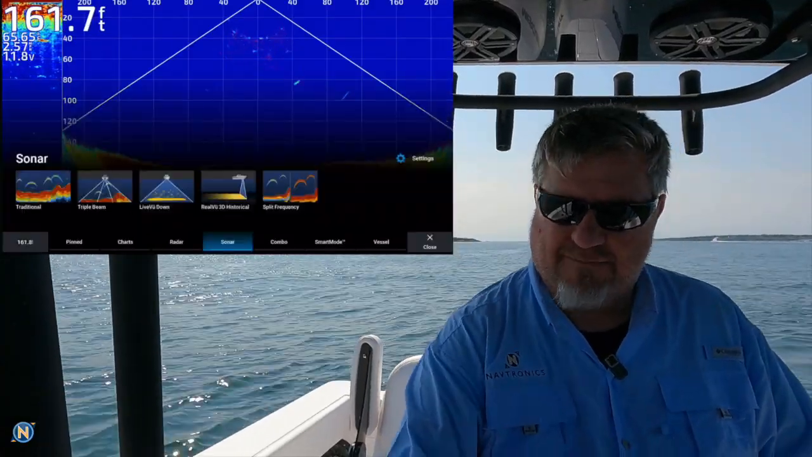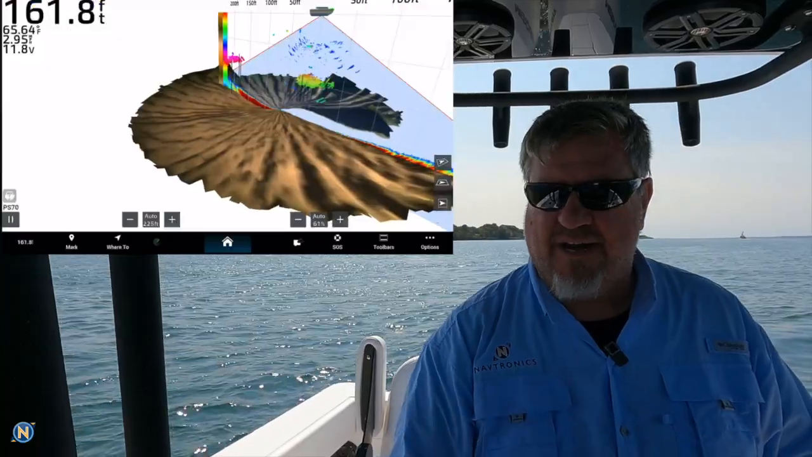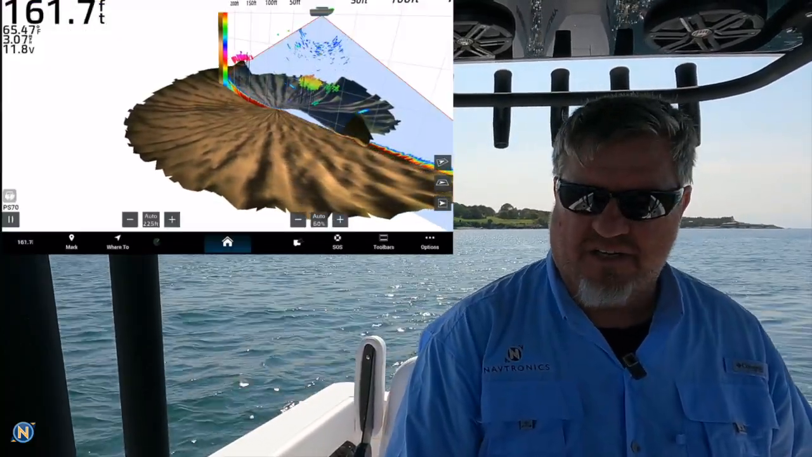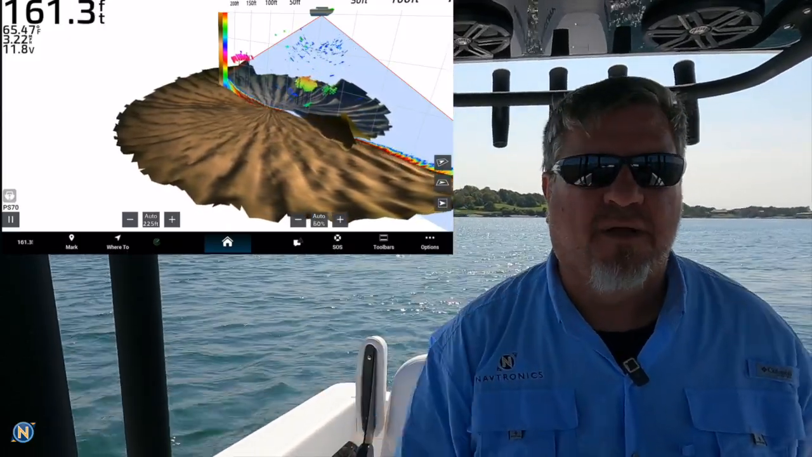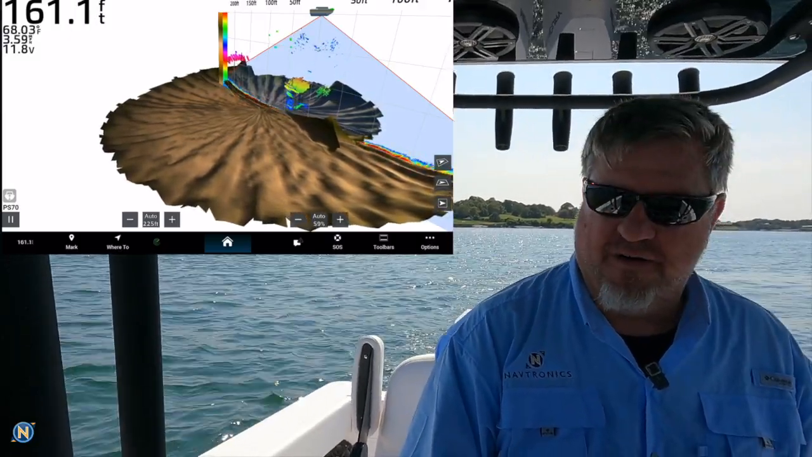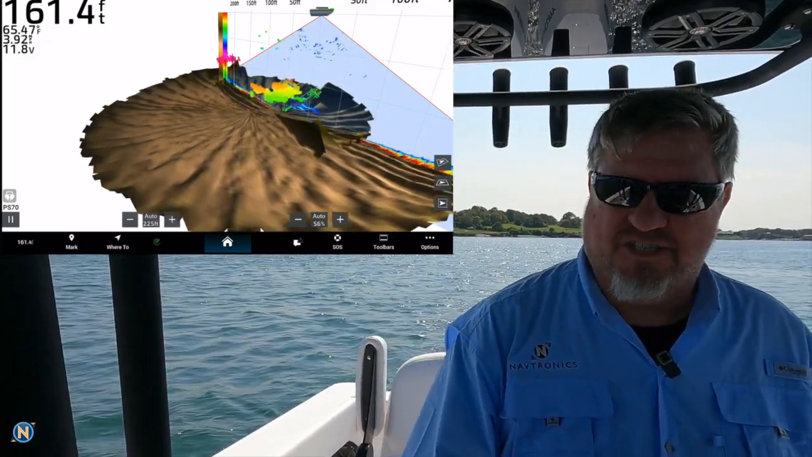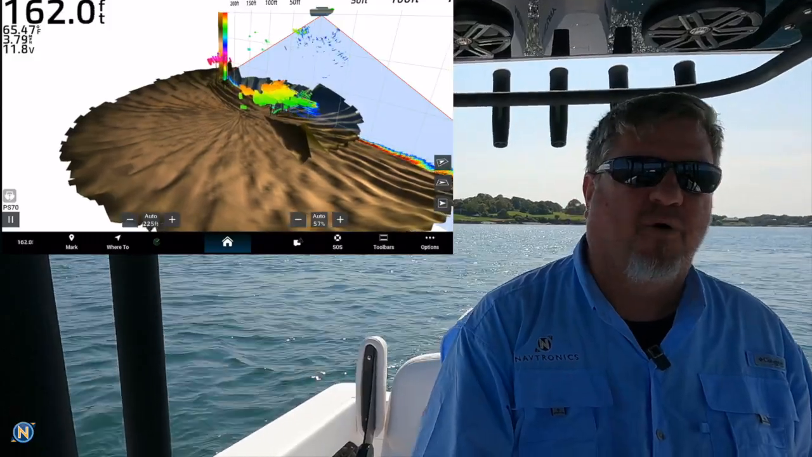And now we go back and we're going to do a 3D historical again. Now you can see, guys, we're starting to map fresh again. We've kind of cleared that out, and you're going to start to see this start to populate in real time, and we're going to start mapping this boat here for you. So here we go, guys. We're going to start going over it, and you can start to see already those yellows and greens as we continue to map this boat here.